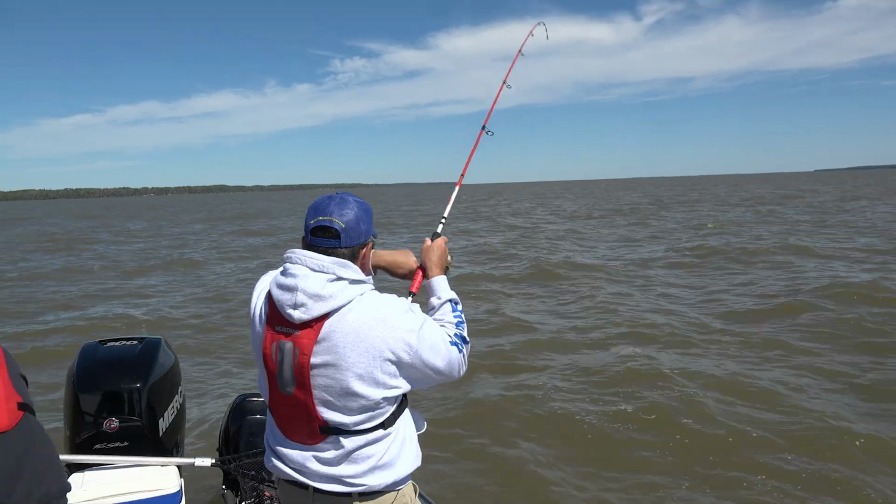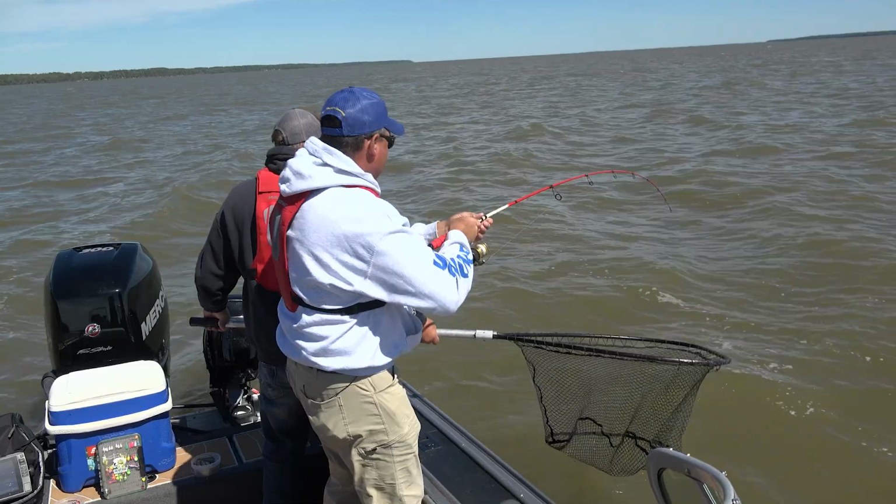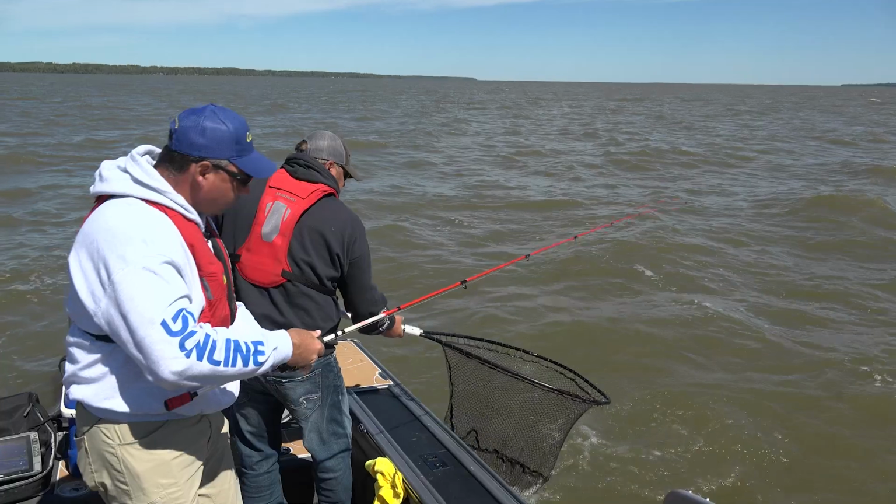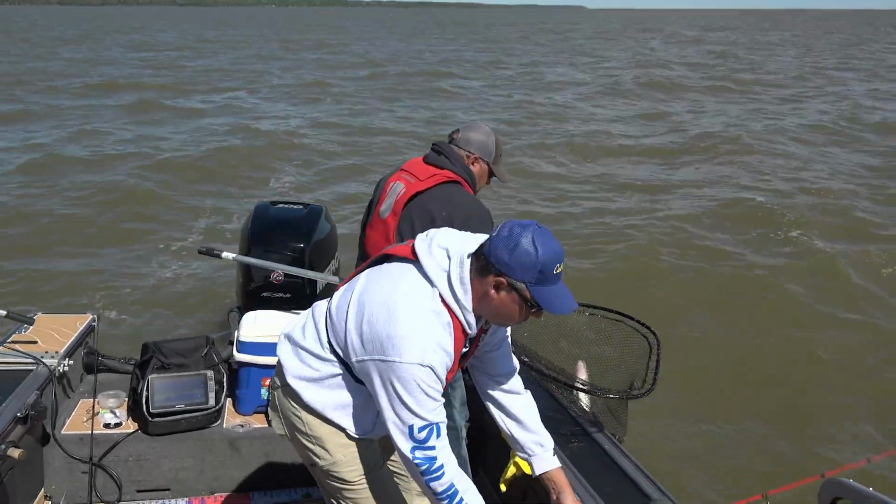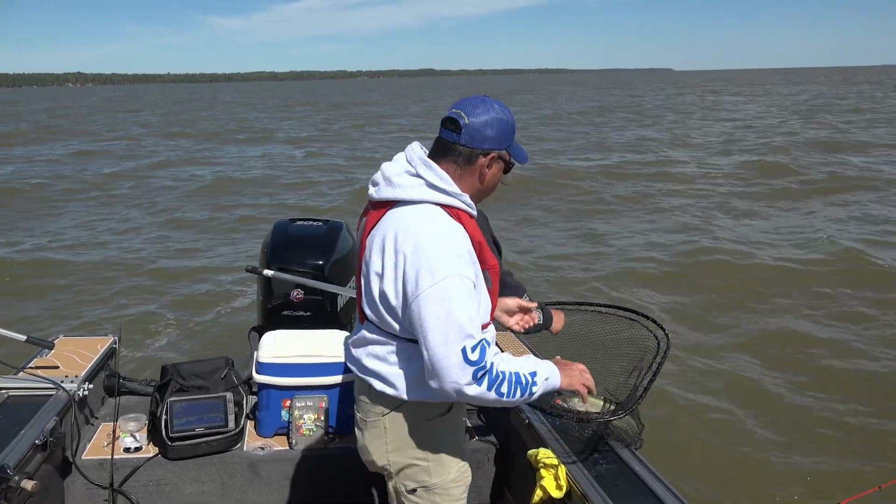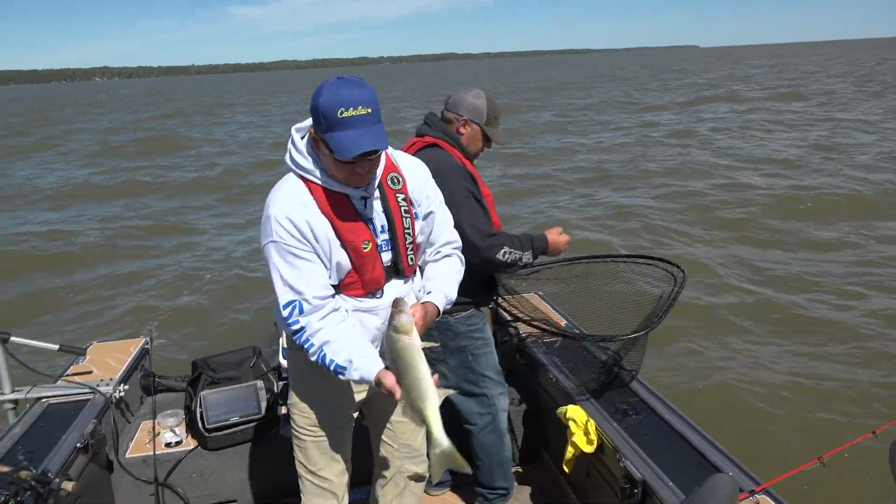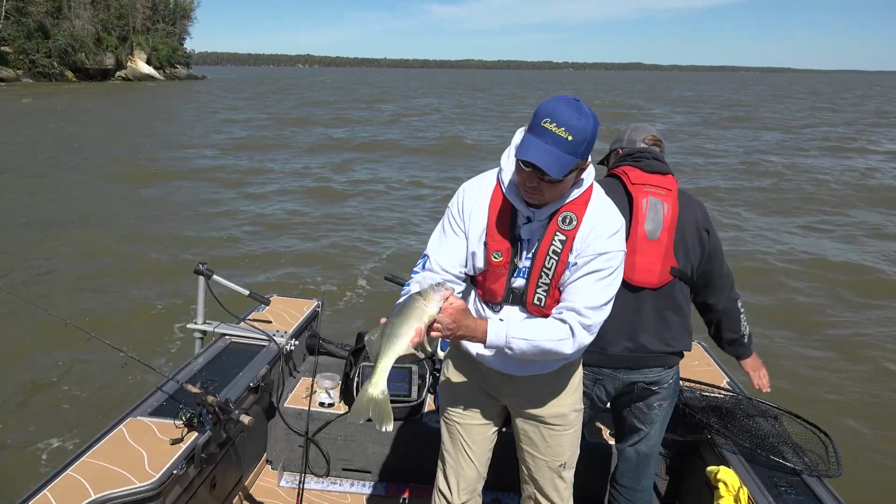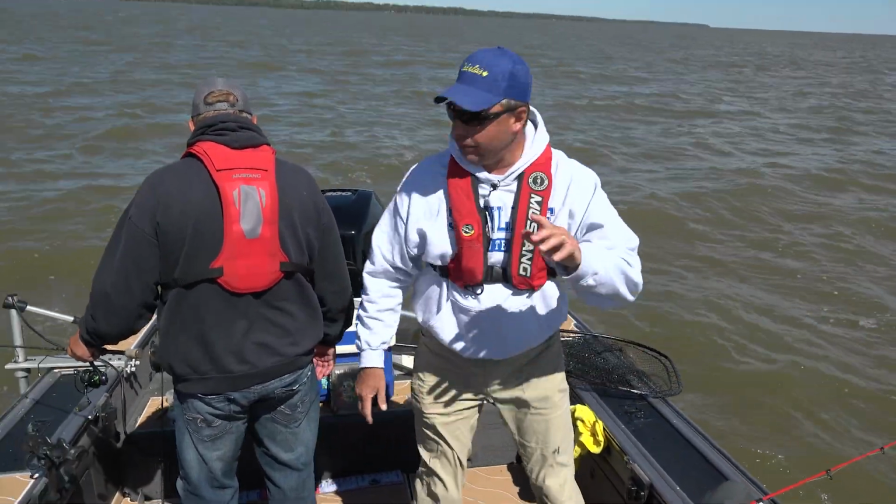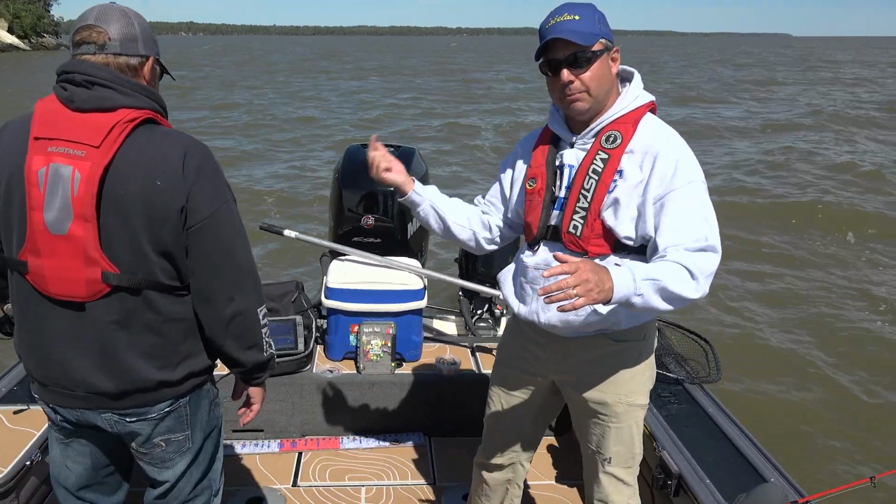I dropped it back down to him. He missed it the first time, Paul. Dropped it back down to him, and he took it. Nice. Just great fish here. We just moved spots, about 3 feet different in depth, so just a little ways. Watch that stinger. And we picked him up right away. He missed it the first time, then I dropped it back down to him. And on the live scope, you could actually see him turn and come back.